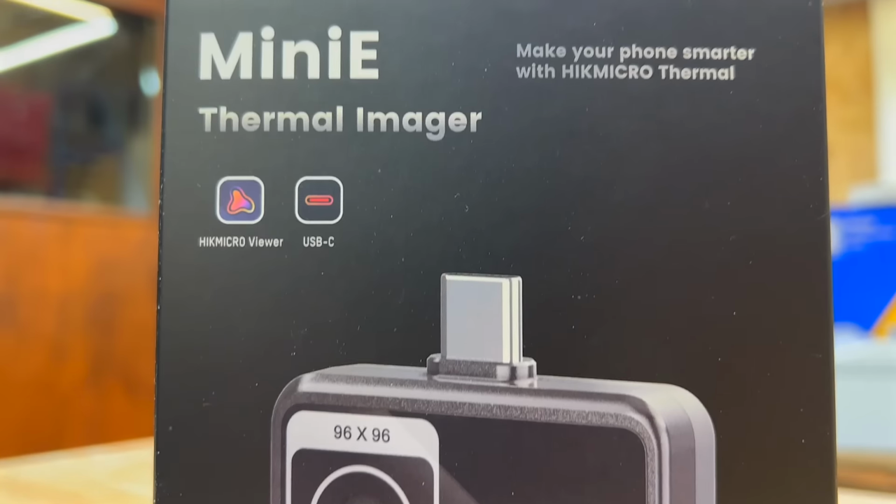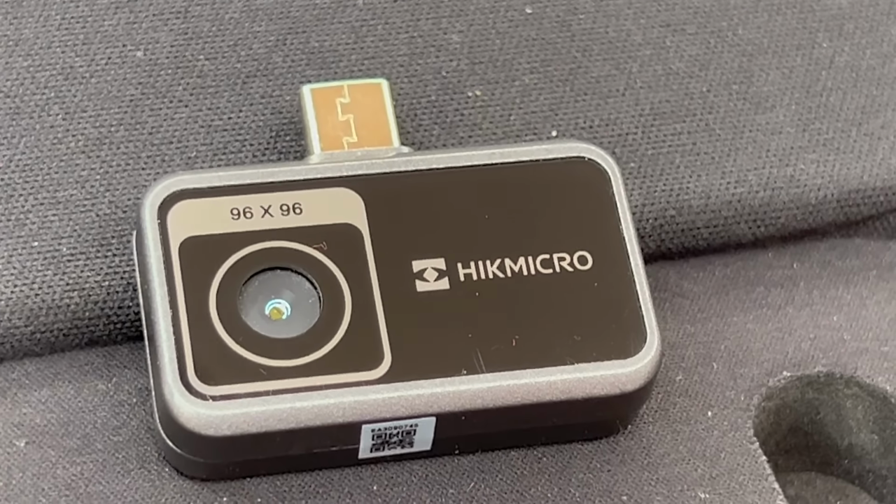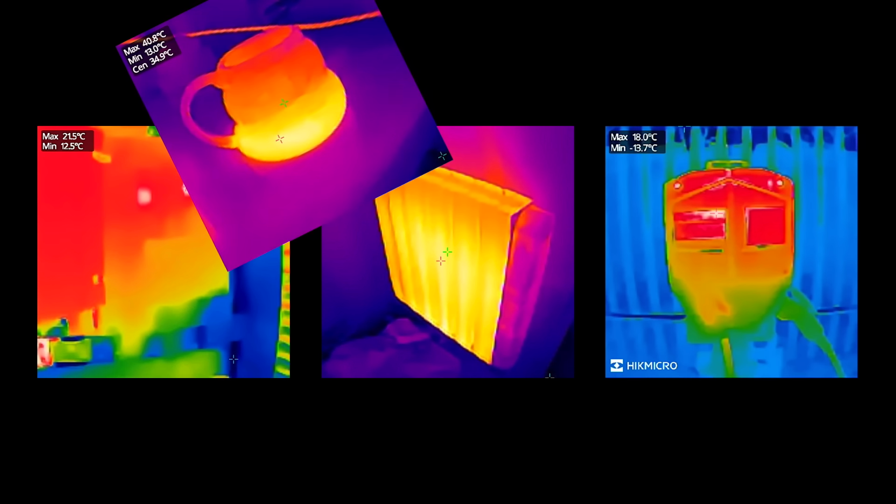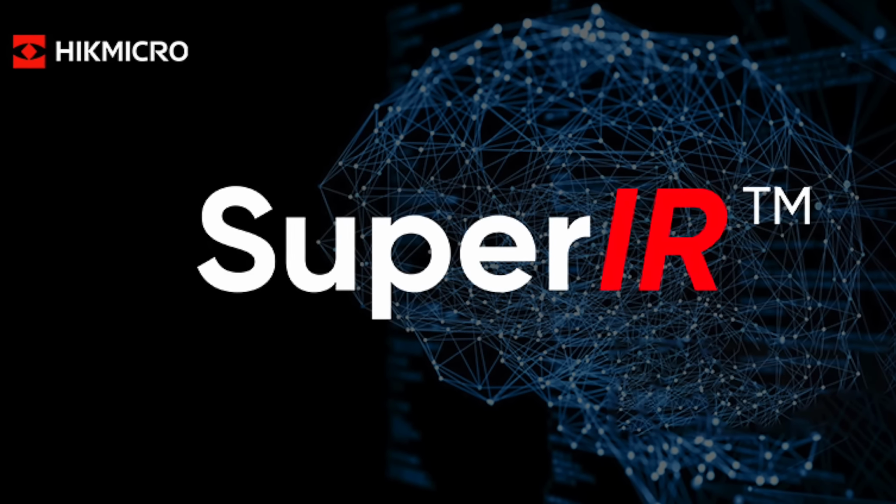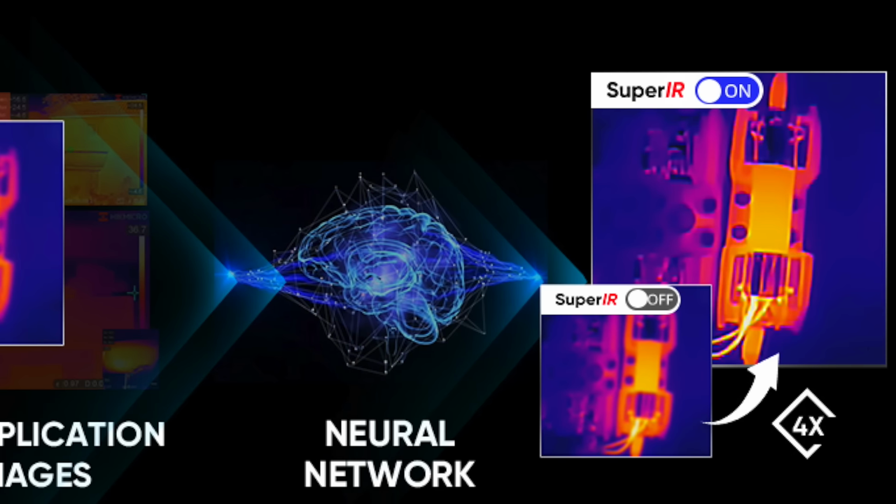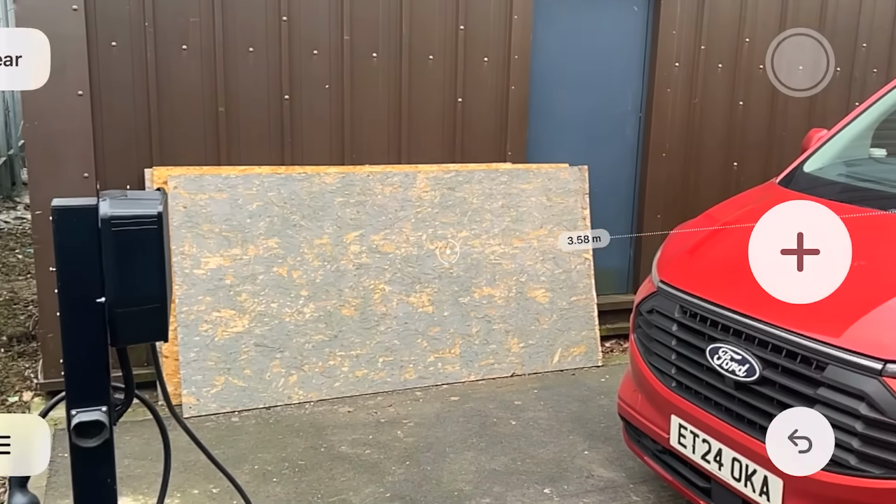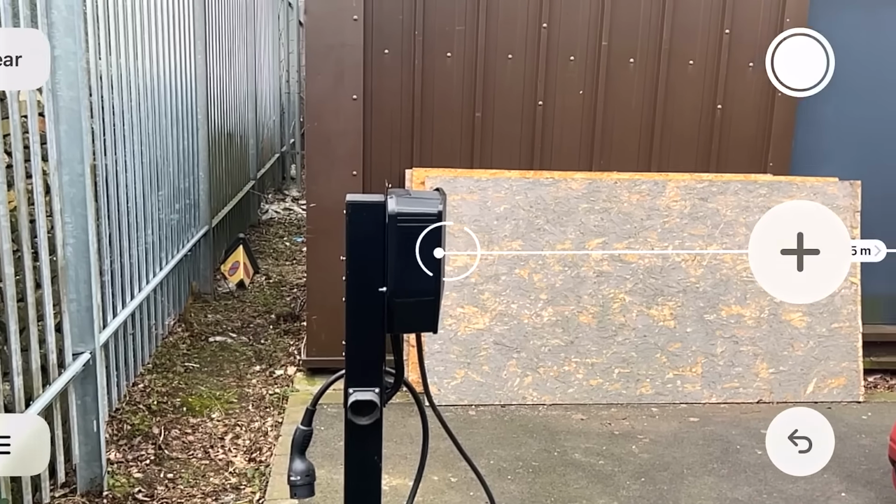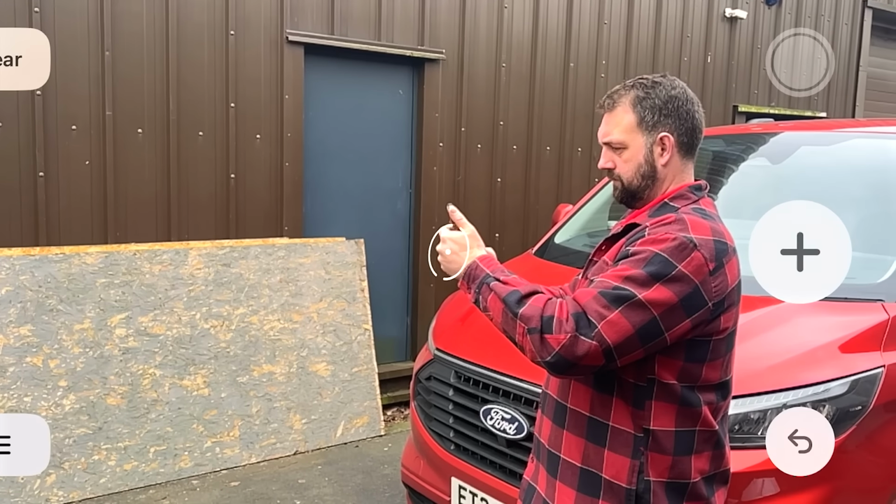The HIKMICRO Mini E is positioned as a high-end entry-level thermal camera with a 96 by 96 resolution, meaning each image comprises 9,216 individual pixels. However, HIKMICRO Super IR technology enhances images for greater clarity, making them comparable to those from higher resolution sensors. One important consideration is the recommended maximum scanning distance of around 2 meters. If you need to scan building exteriors or substations from a distance, you might need to upgrade to a more advanced model in the HIKMICRO range.